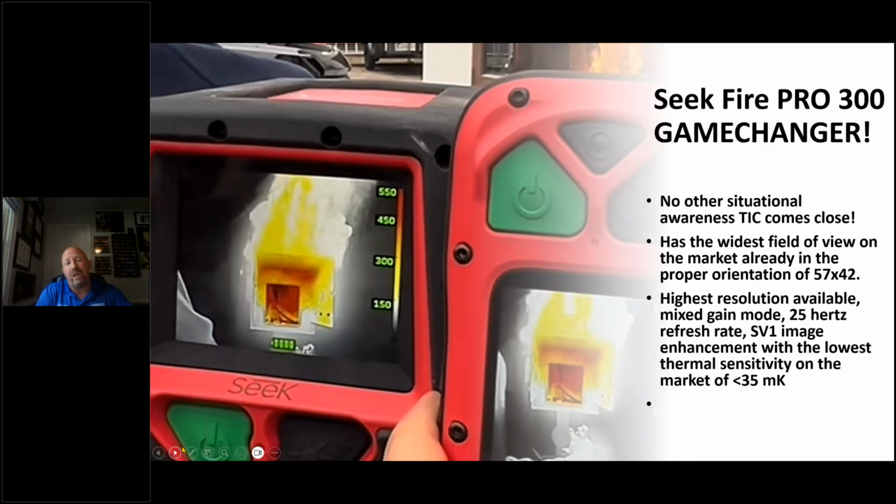And where Seek has really changed the game is they took the same engine in the big decision-making camera and put it in a small situational awareness camera. Many people will ask, why would they do that? Nobody's going to buy the big camera. Well, I can assure you, I have tried to destroy that big camera and failed. I have tried to destroy the small camera and I've done it. If you think about the difference in thickness and insulated properties, you can overheat a small camera a lot easier than you can that big tank known as the Attack Pro.